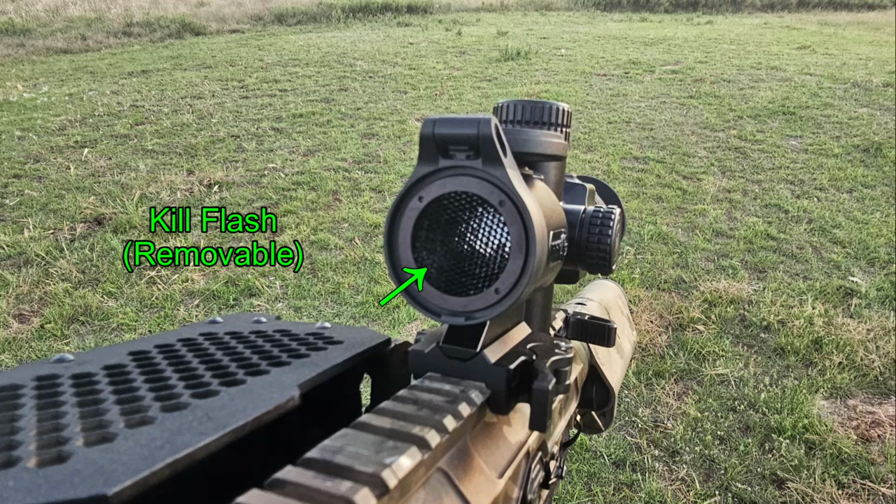Moving around to the front of the scope, we have the kill flash, and now this is a removable feature. That honeycomb that you see is the kill flash. I know of 2 reasons to have a kill flash on an optic. In the military, they're used to help prevent the glint of light from reflecting off the scope from being seen by the enemy, and the secondary feature is that it provides protection for the lens from foreign objects. I know paintballers like them on their optics because it protects the lens from being directly struck by paintballs.